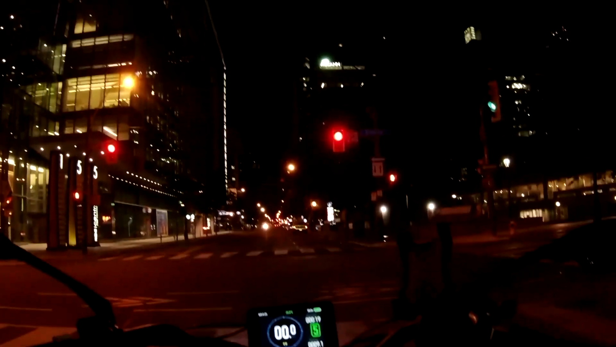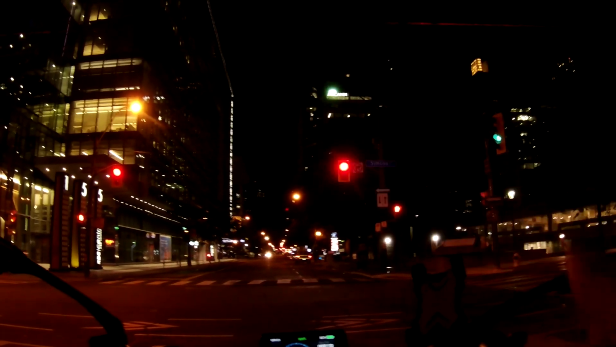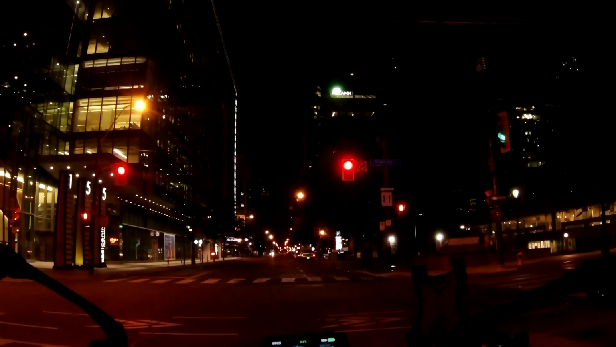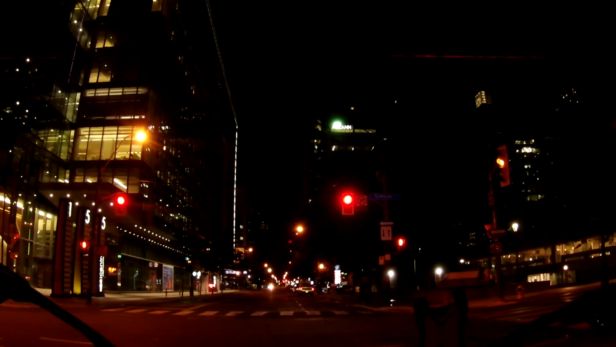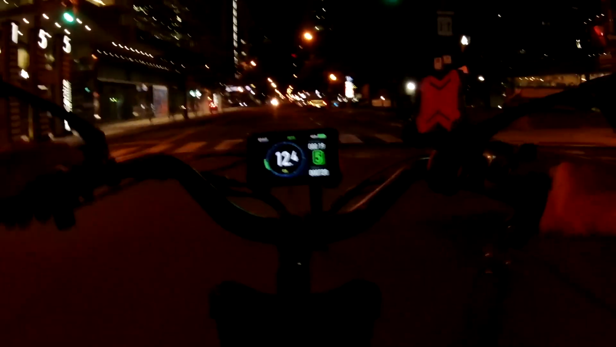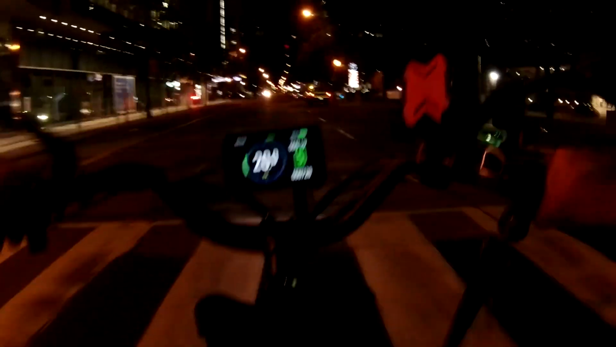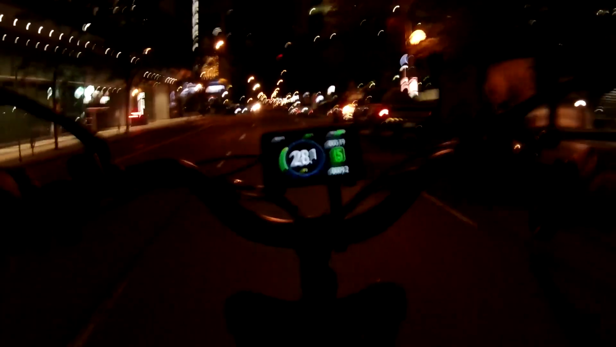I'm gonna do the proper break-in on it, which is 500 miles for any shock, doesn't matter. 800 kilometers, roughly. When I put it on I was at 720, I put it on at like 550-ish. So I'm almost at 200 kilometers already on it.